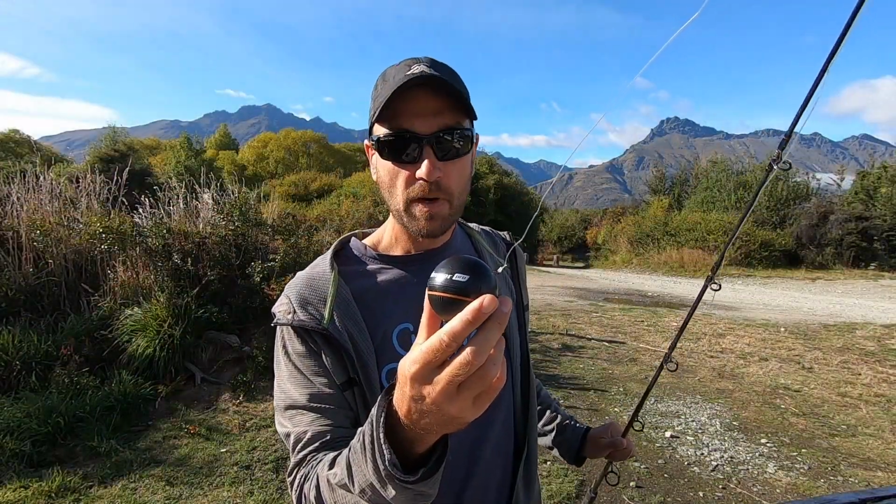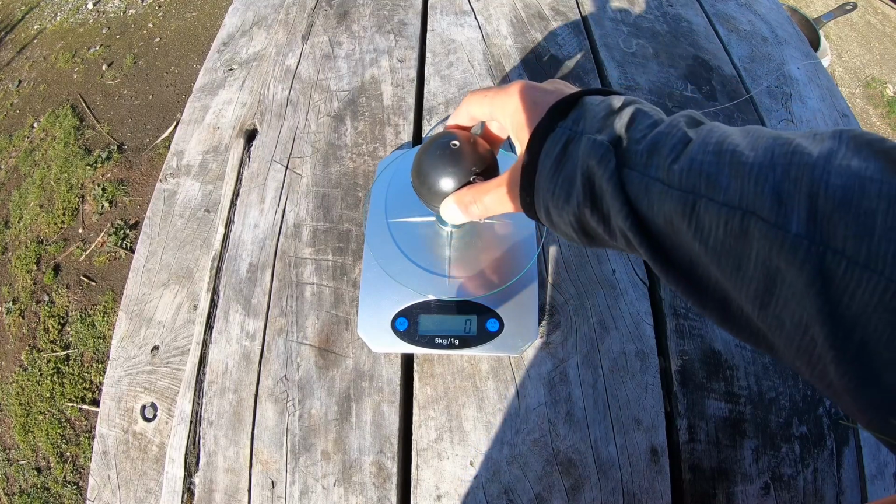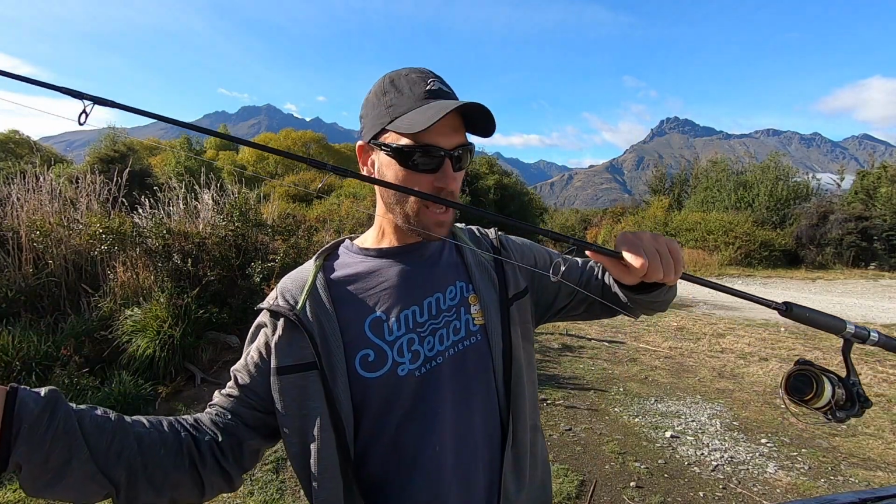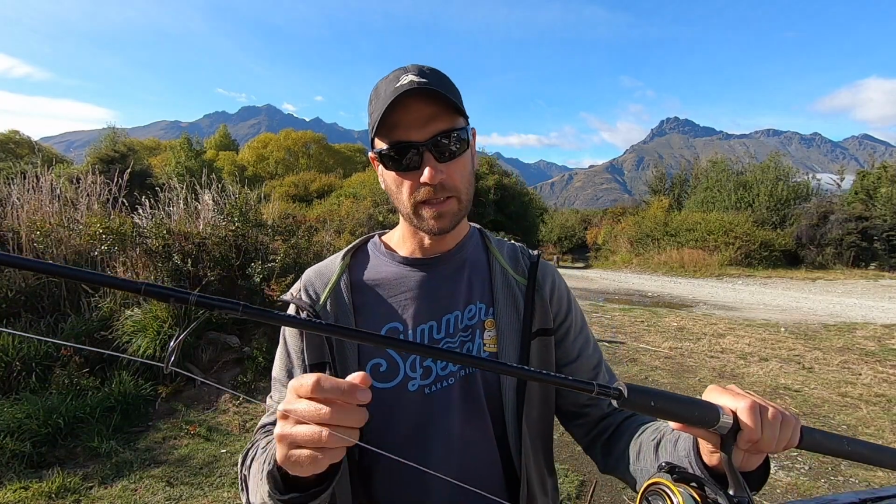Alright, let's test this Deeper for land-based fishing. Now guys, the Deeper Pro is pretty heavy. It weighs in at about 100 grams. If you want to cast this from the shore to check out the depth, which is what we're about to try now, you need some pretty heavy line and a rod capable of casting this Deeper.